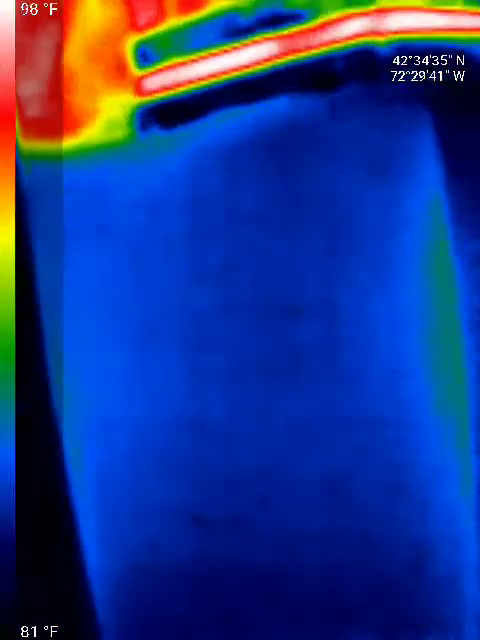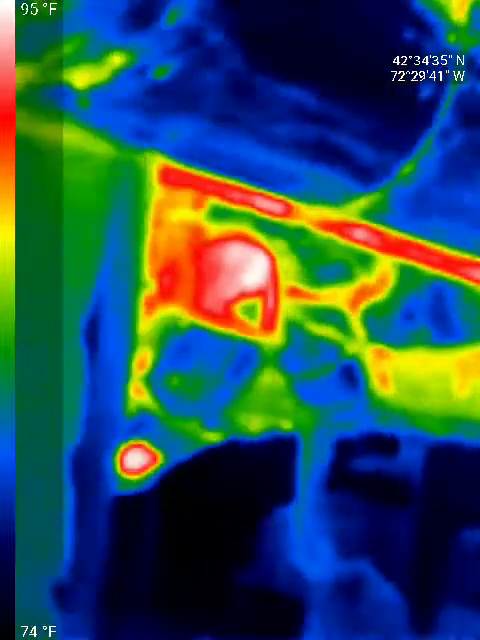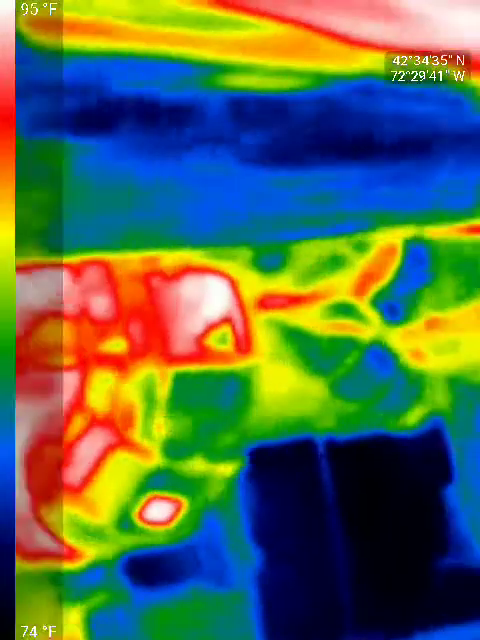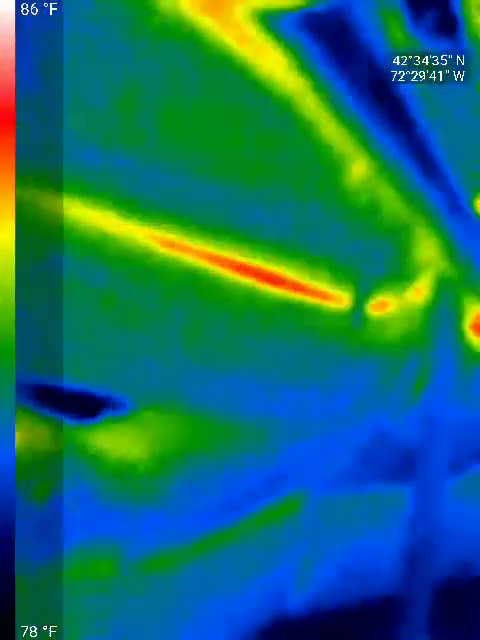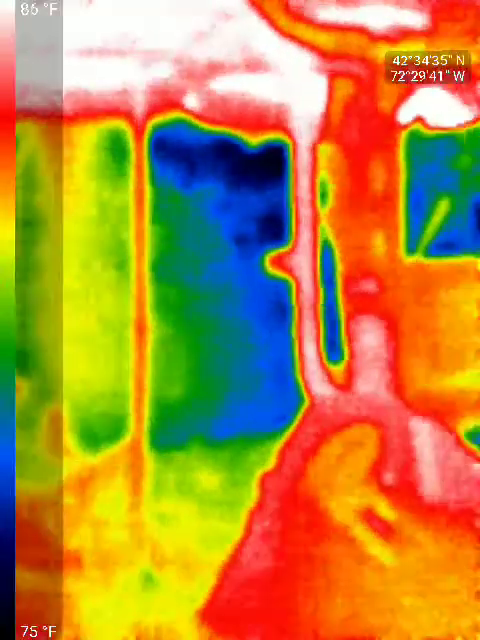This is my geothermal heat pump setup. Yeah. See some of the hot water pipes and stuff around here.